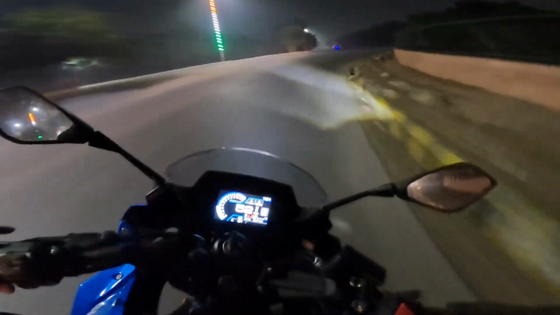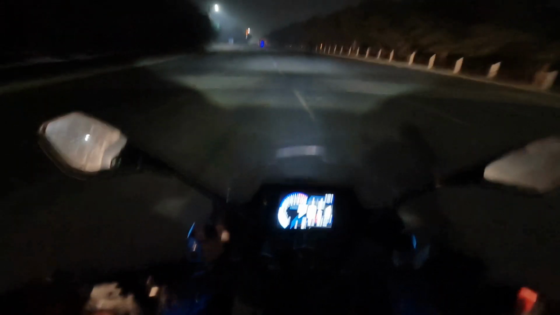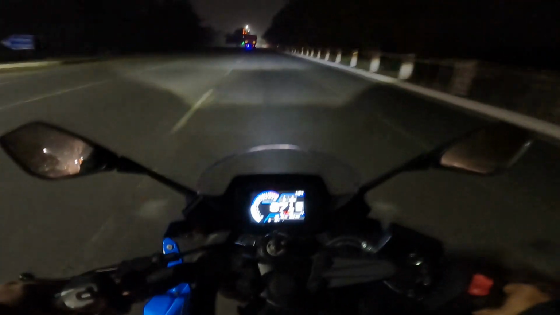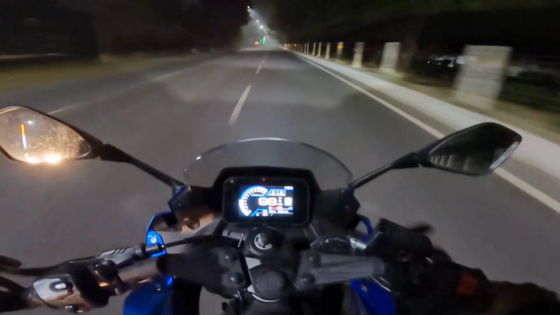However, on this one, you can adjust the low beam, you can adjust the high beam. So I don't need to adjust the low beam, it's perfect actually. I just need to adjust the high beam.